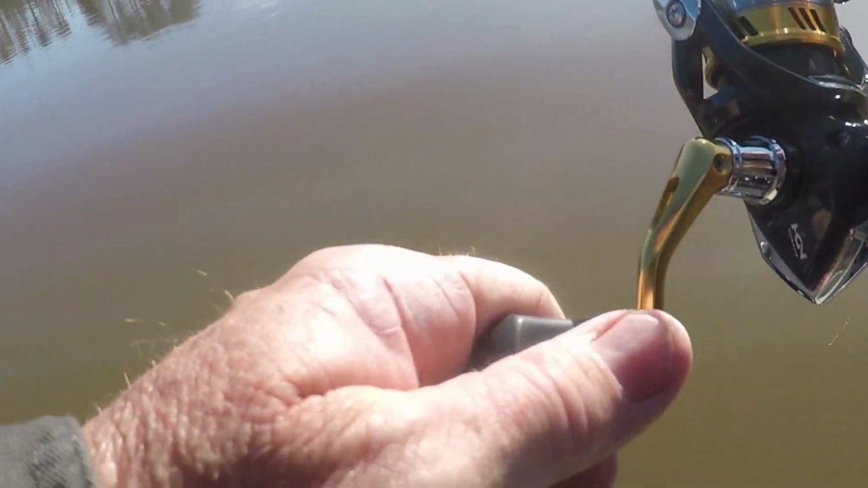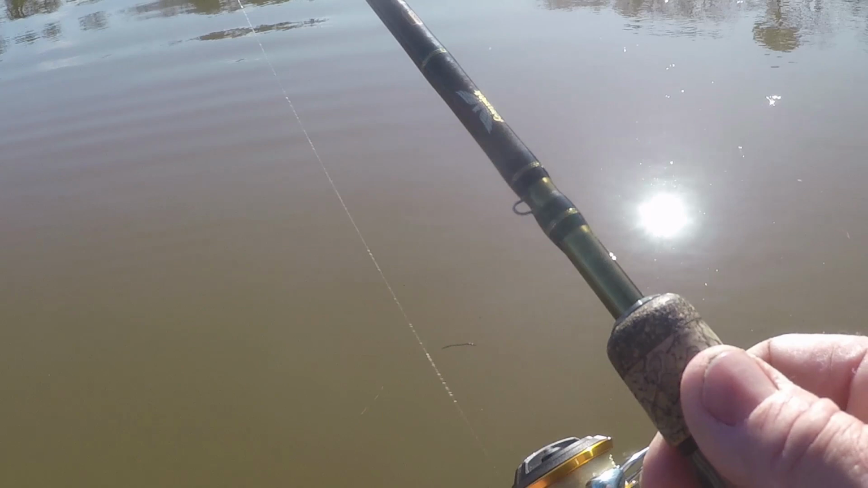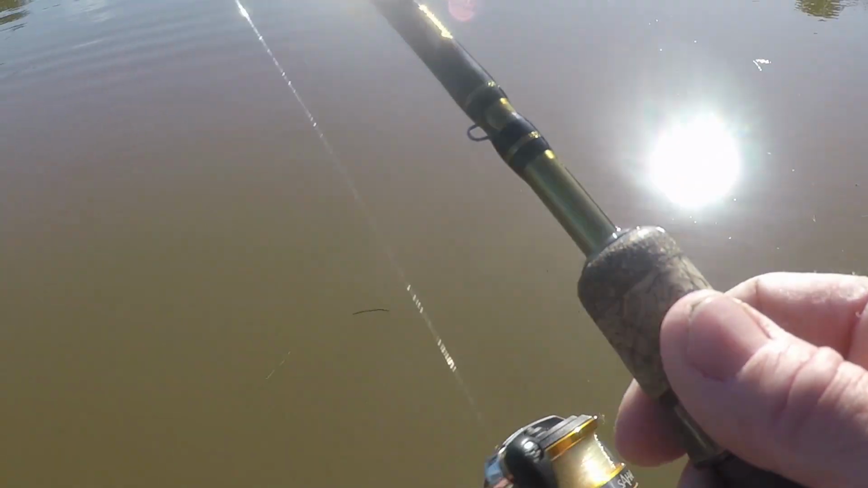Alright guys, I seen 3 out there. Way out there, they was 40 feet out. I just threw out there past them. I reeled past them, seeing one rope and hit it. What's happening now, the water's warming.